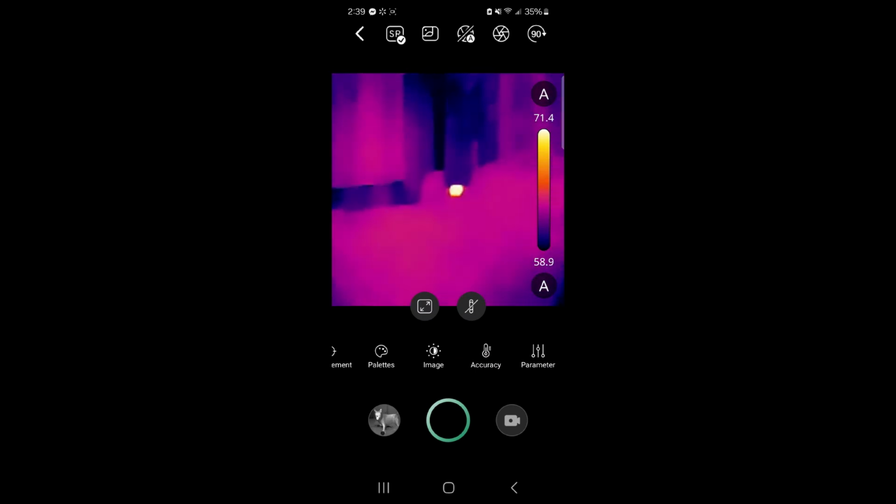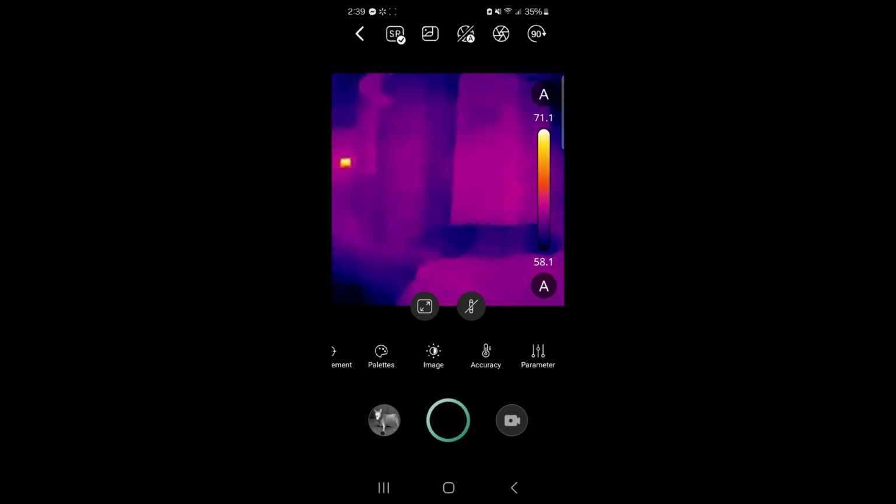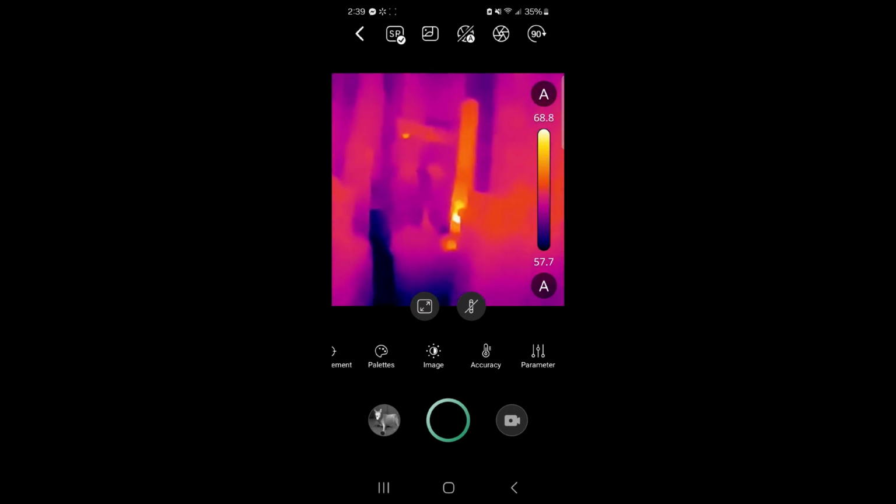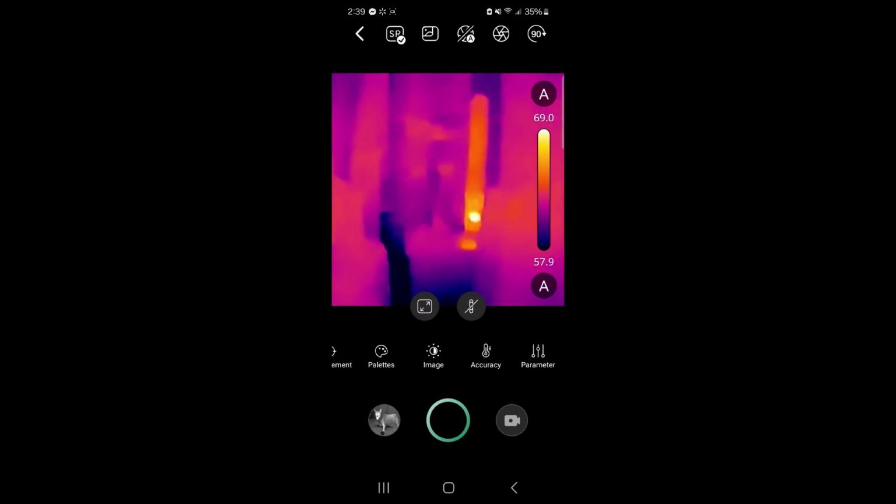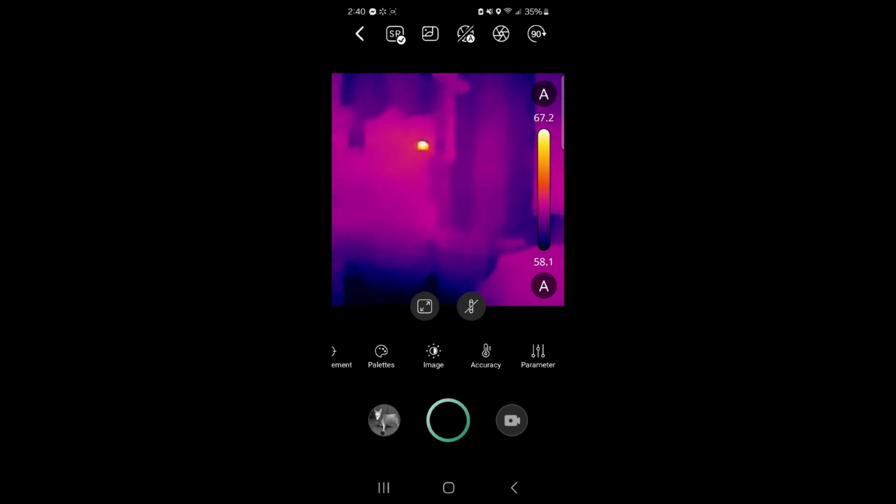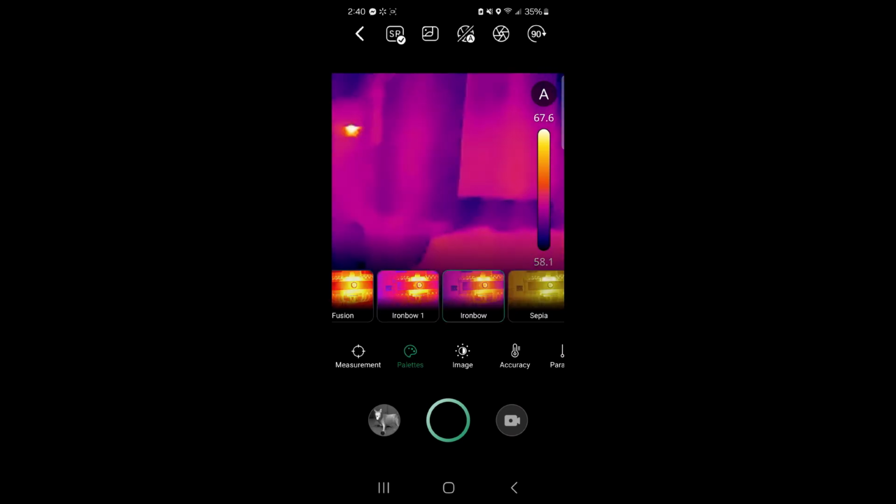So over there, I have nothing running, but you can see a hot spot sitting right there on my bedside table. And what that is is my CPAP machine, which is not running, but there's electric going to it, so it's hot. And then we look right over here. There's an alarm clock up on my dresser. Over here, we have a fan in our room, and that is also showing hot because there's electric running through it.